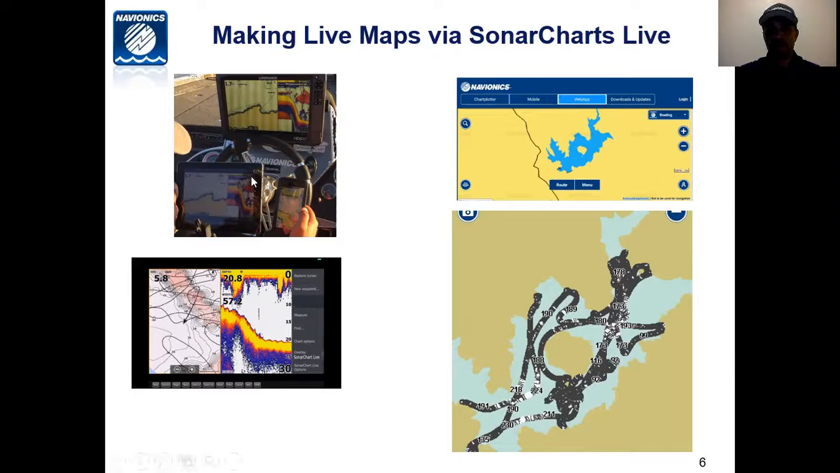So here in the top left is me doing what we call SonarCharts live, which is connecting my Lowrance HDS 12 via the Wi-Fi to my cell phone, which takes the data off of the transducer and makes a live map. So on the right-hand side, what you see is a little local lake in San Diego County that just opened up after being closed for about 7 years. It's San Vicente Lake at the top right. They raised the dam at San Vicente and the lake came up, I want to say 80 to 100 feet. So it's a whole new lake. There's no map for the lake other than the map you see.